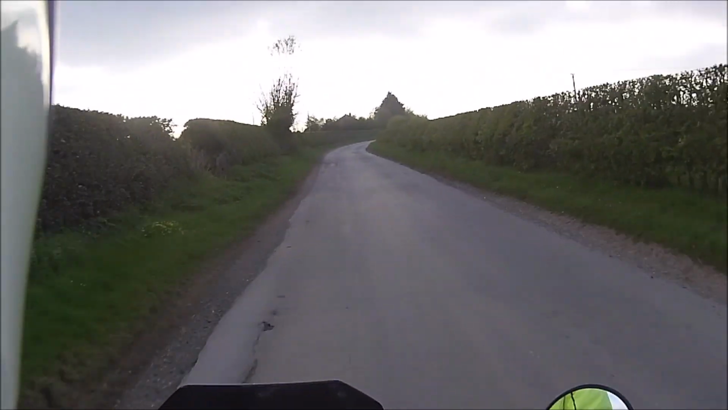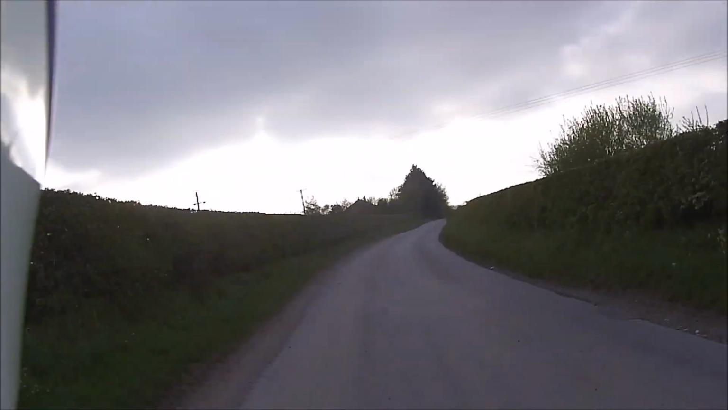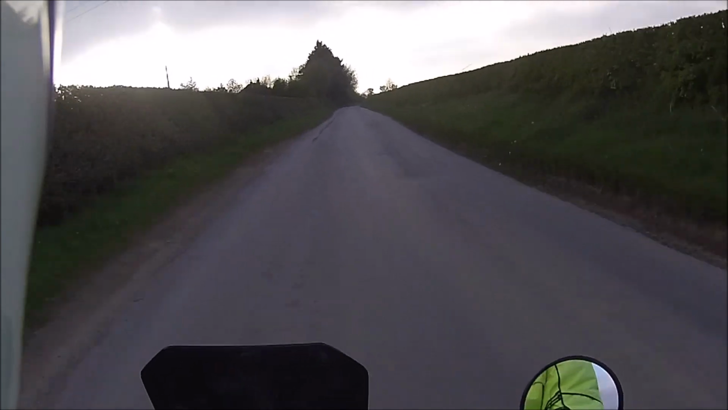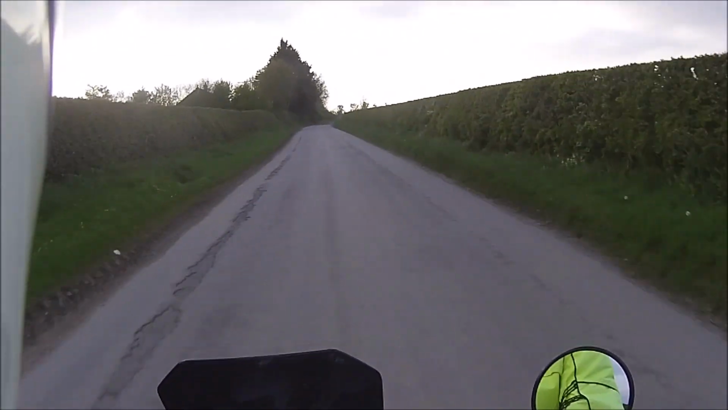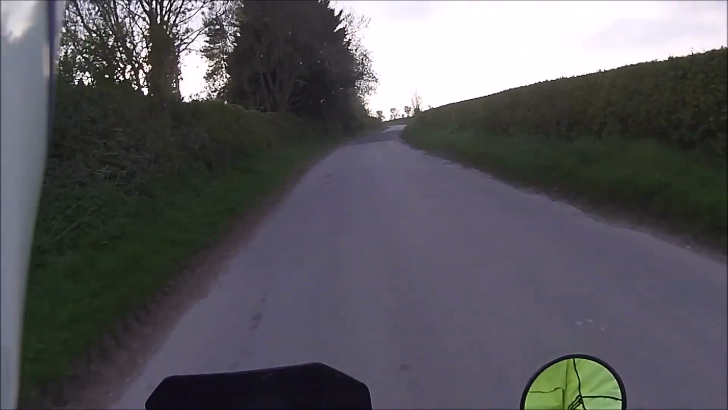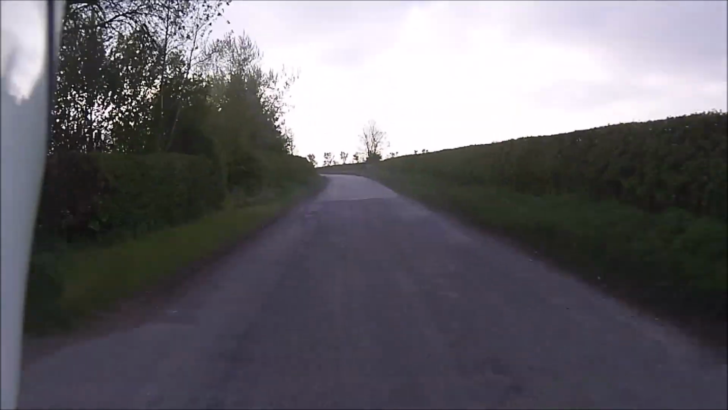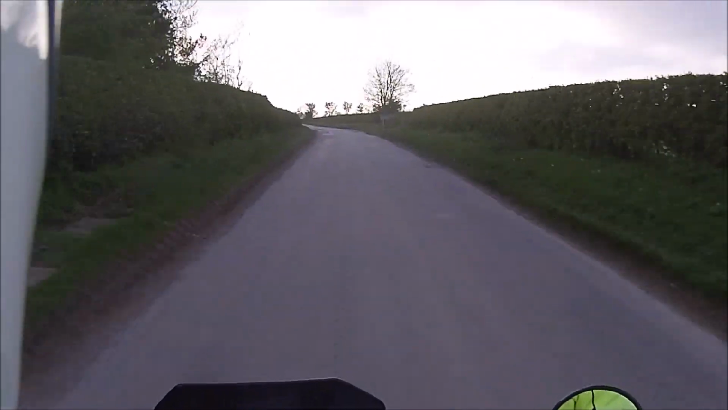You see, you'd think that this little bike would be out of its league with the 500 and the 750 that's behind. But when you go around these little thready roads, this is easy to chuck around. The only place where they can outgun me is on a B or an A road.